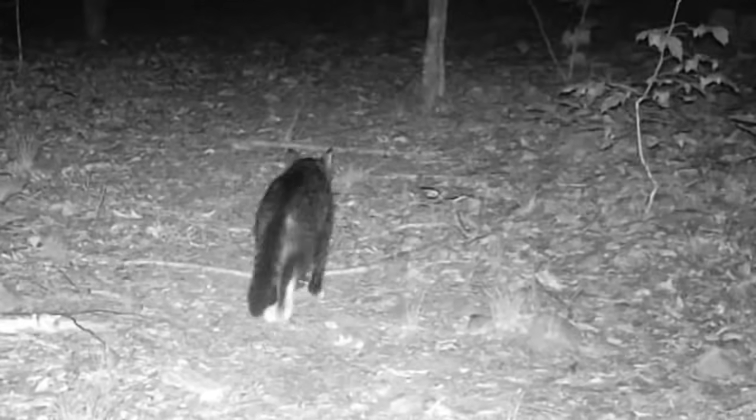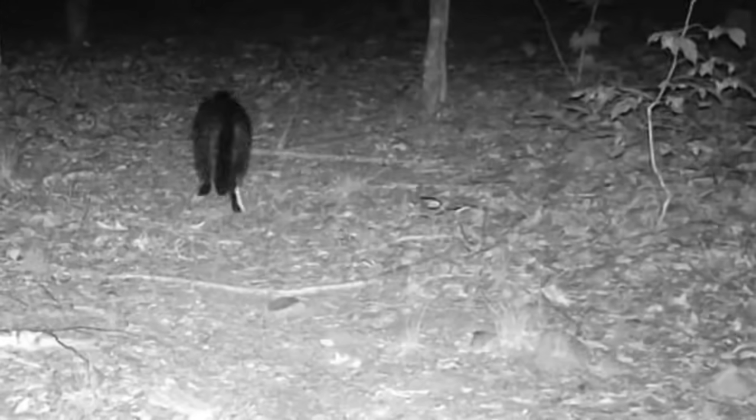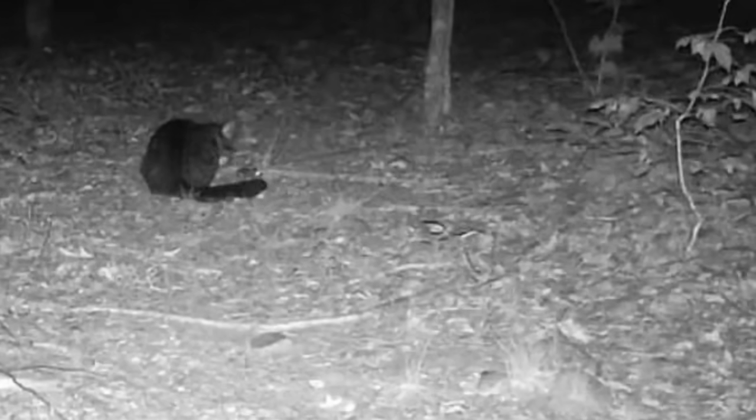And there's old Socks again, a rare picture back in the summer. Got a little field mouse, a little mouse playing with it. Just set it down, just play it.